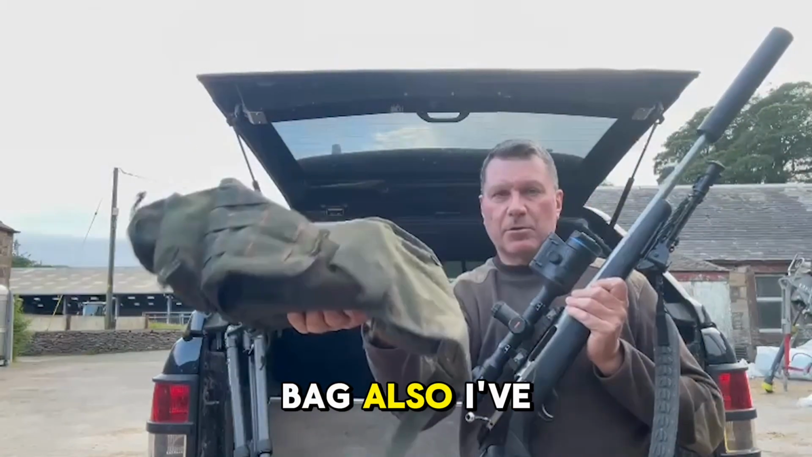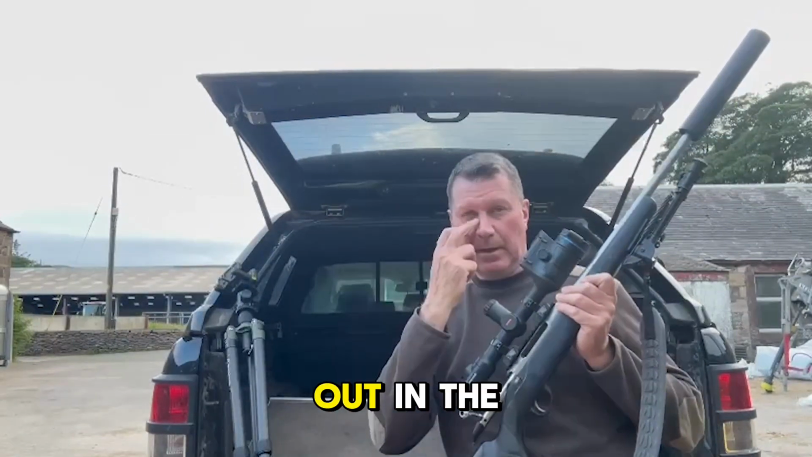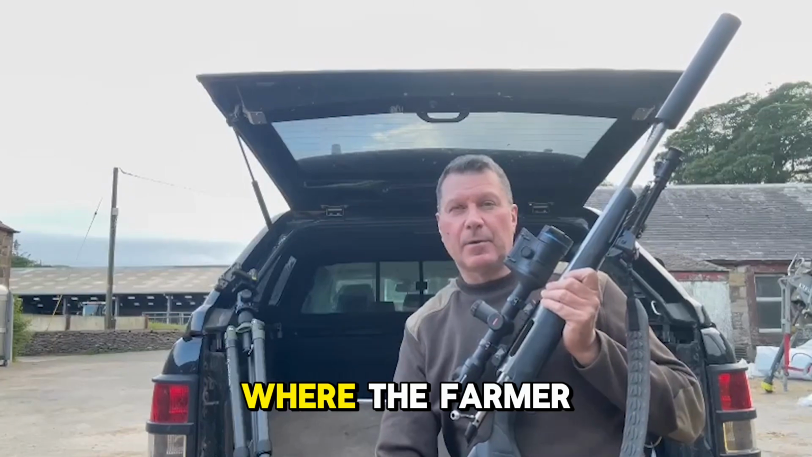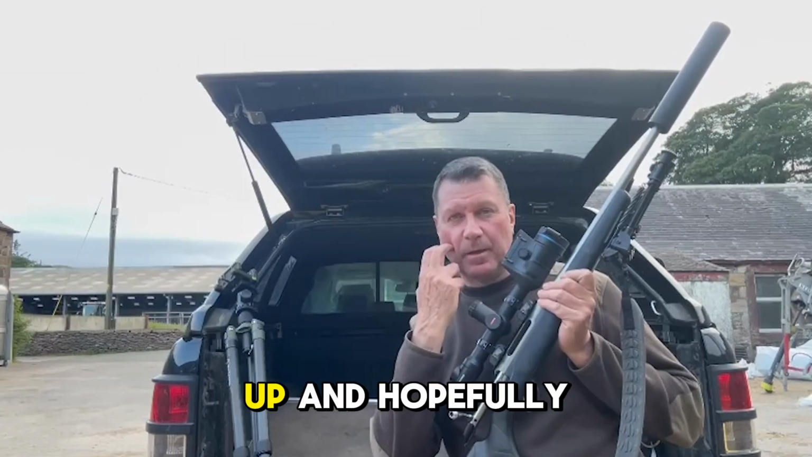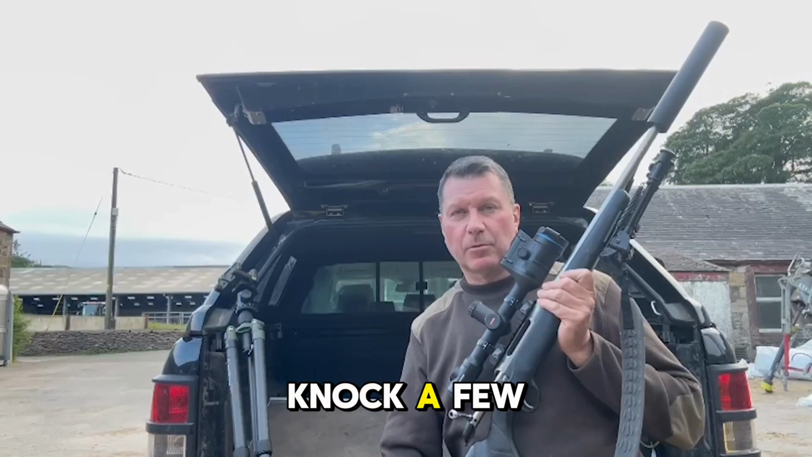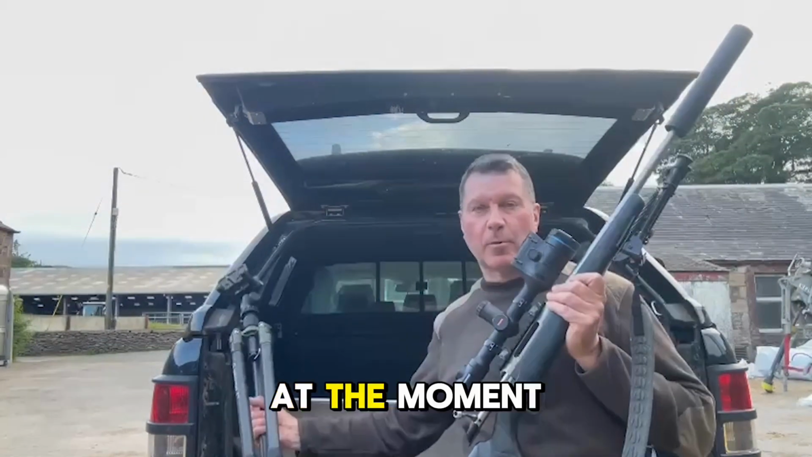In my waist bag also I've got the fox collar there, so I plan to put that out in the area where the farmer's seen the foxes coming in from. So I'm going to go up the hill and set up and hopefully knock a few over, just thin out the numbers because I think it's getting a bit ridiculous up here at the moment.